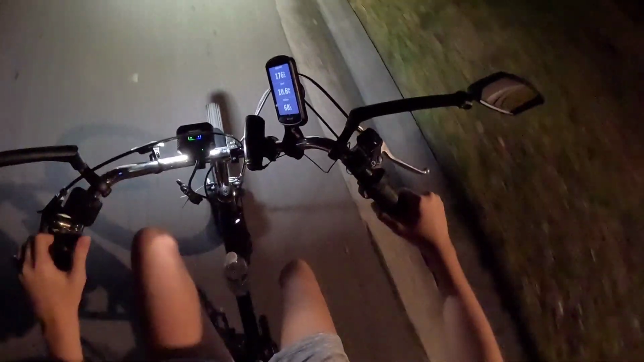Oh, come on. Okay, I'm not going to downshift anymore. Let's make this count. Oh man, that's dark. Yeah, without my light. Oh my god. Okay.